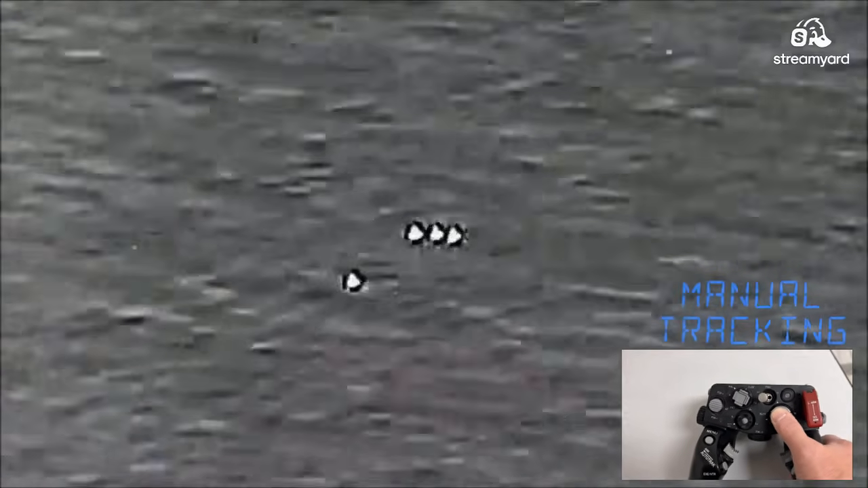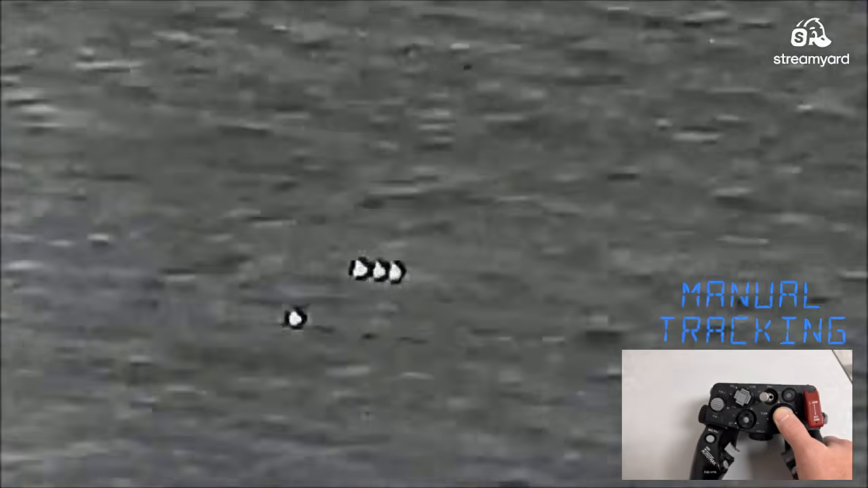Okay, so this one's also pretty interesting. Although somebody's already manipulated this video by zooming in on it, cropping it, whatever they did. But we get the gist of it. Got 3 objects in a row on the right. You got 1 on the left. And they don't show any means of propulsion. That's pretty interesting.